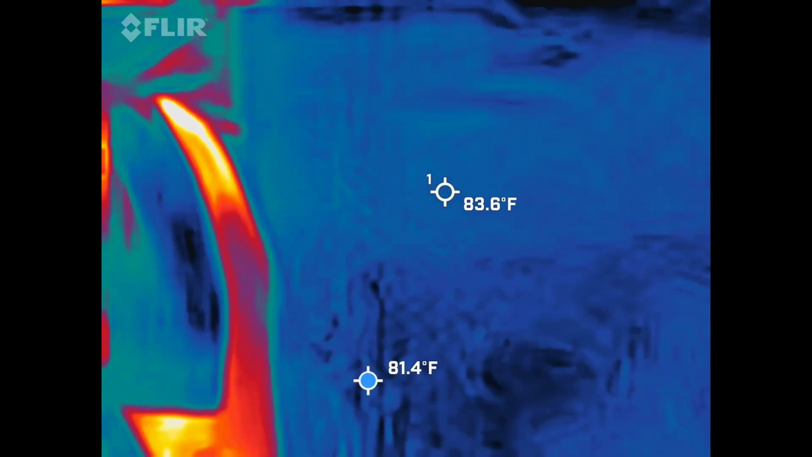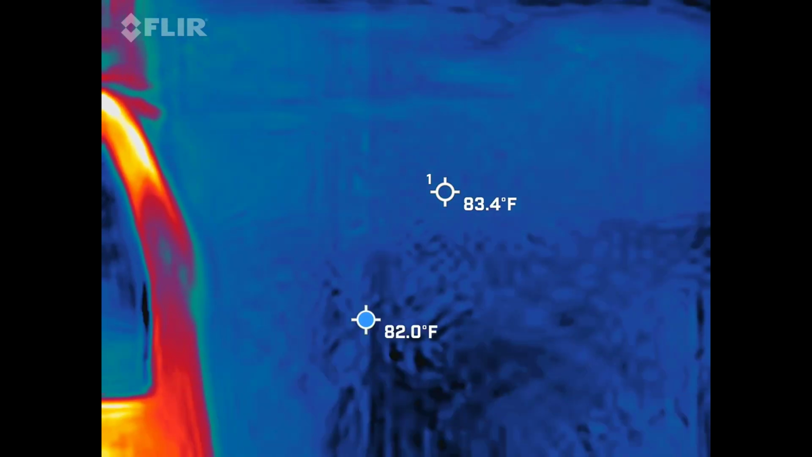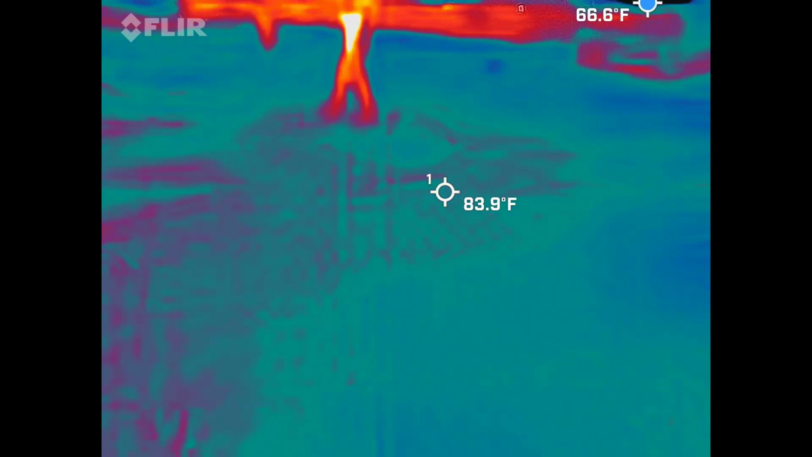I just hit 35. Nice. So your new base is 25 now. 35. Gave off as much electricity as your TV does.